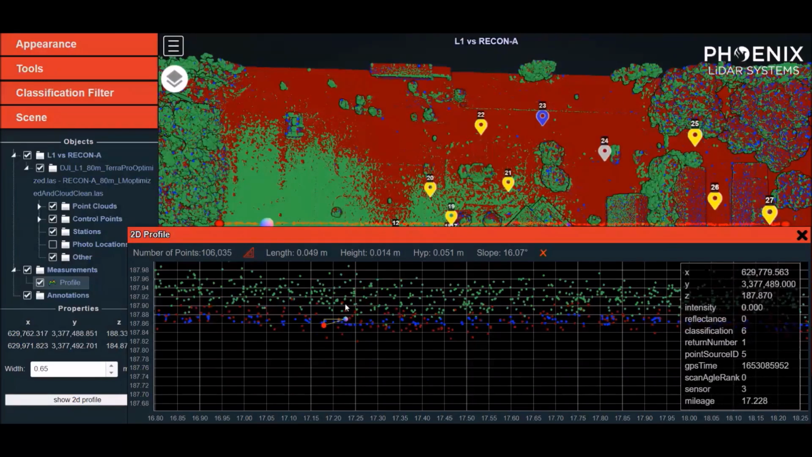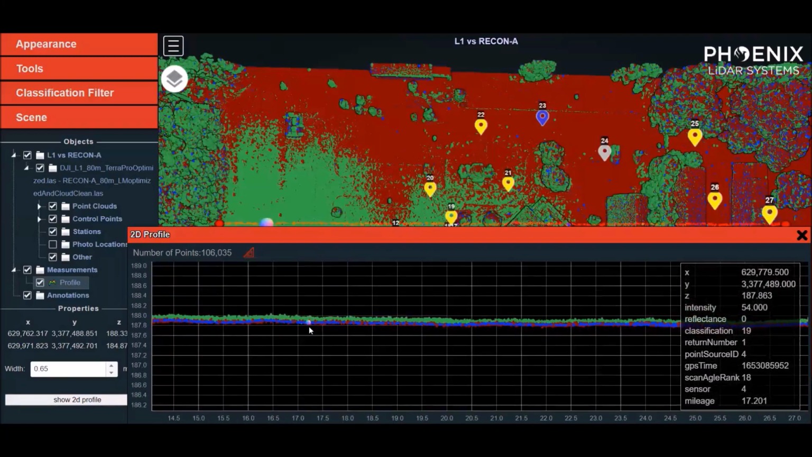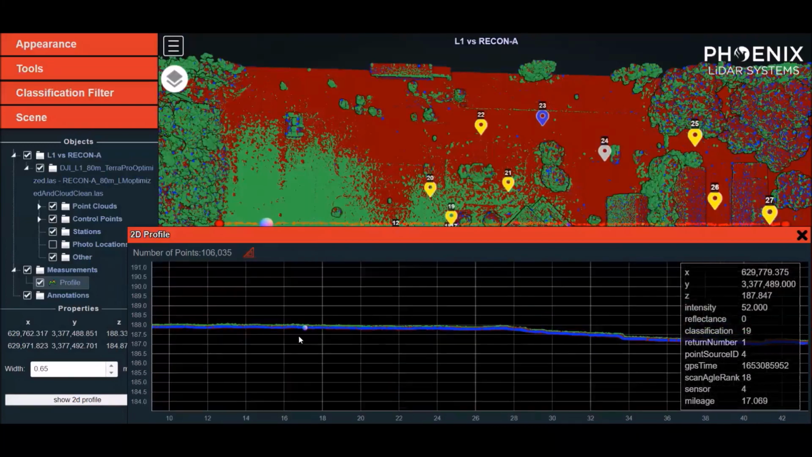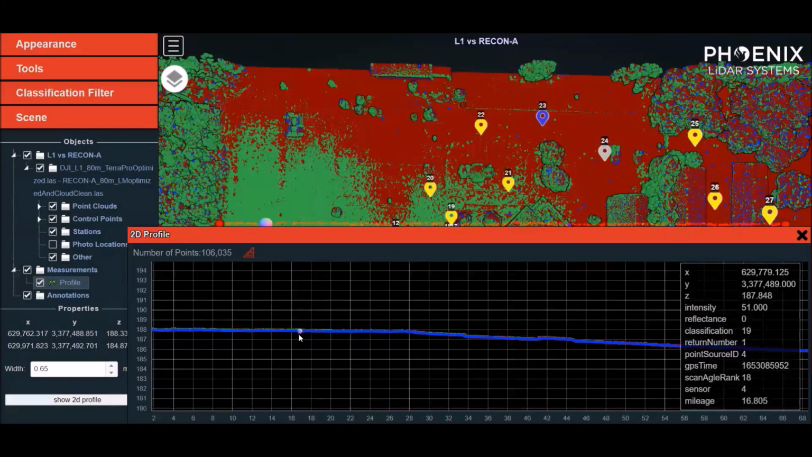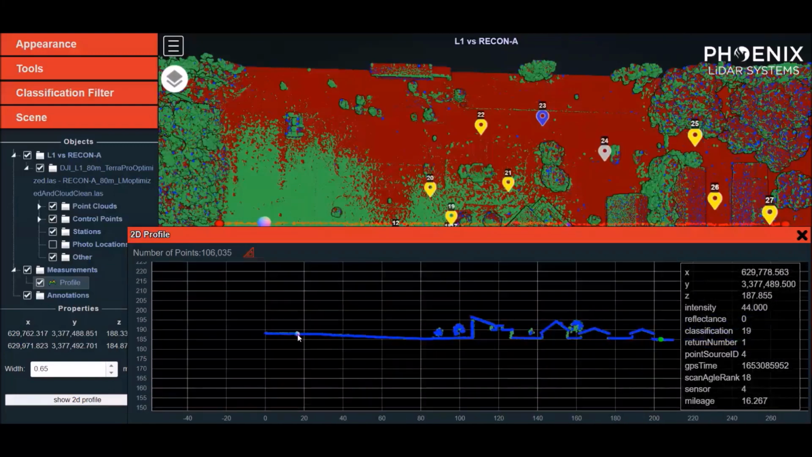And then the blue data set is about 1.5 centimeters thick, and that's using our Cloud Clean tool within LiDARMill to compute an average surface and then project the less accurate or noisier data to that average surface and clean up the imprecision a little bit.